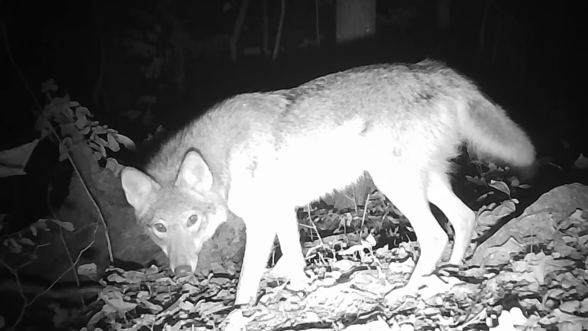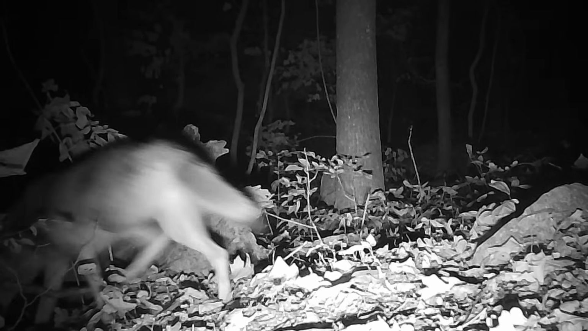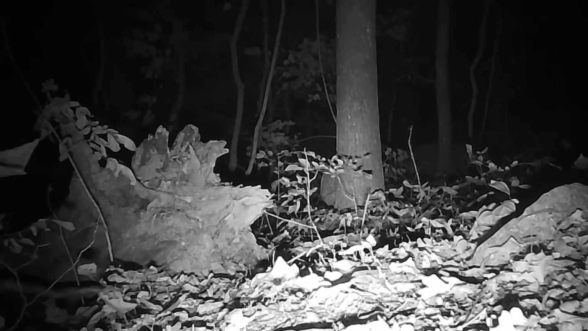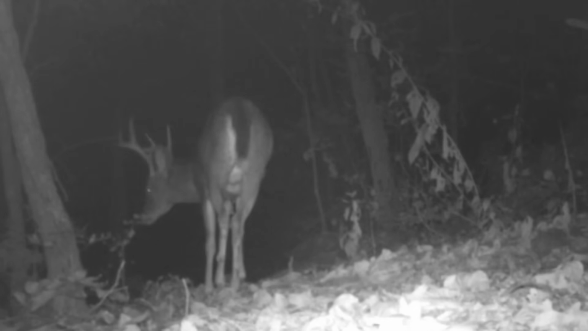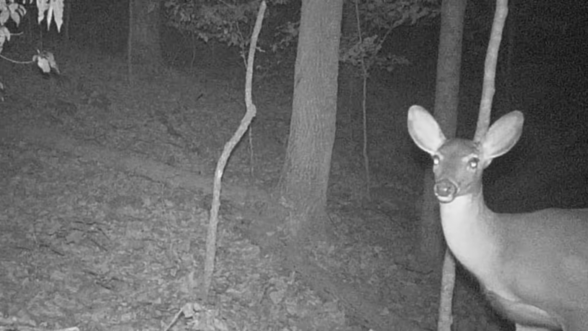Here's what they watch out for. Old Charlie the coyote. Look at it. Sorry, Charlie. Move on. These old big bucks. Gets dark, you start seeing some big ones here. I'm hoping I can film some even bigger as time goes on.